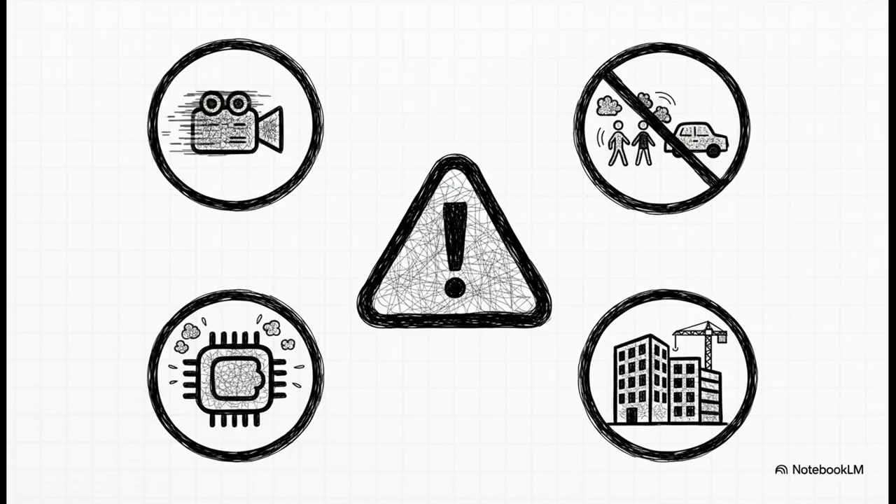But let's be real, it's not a magic wand just yet. There's still some big challenges. For one, you need really high-quality video and super detailed LiDAR scans for it to work well. It can also get confused by a lot of moving objects, cars, buses, crowds of people. Plus, that whole matching process takes a ton of computer power. It really prefers a world that stays pretty much the same.